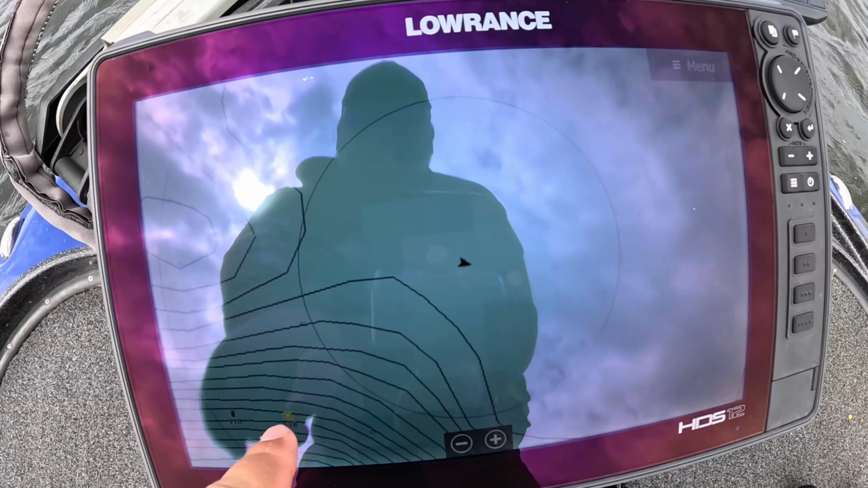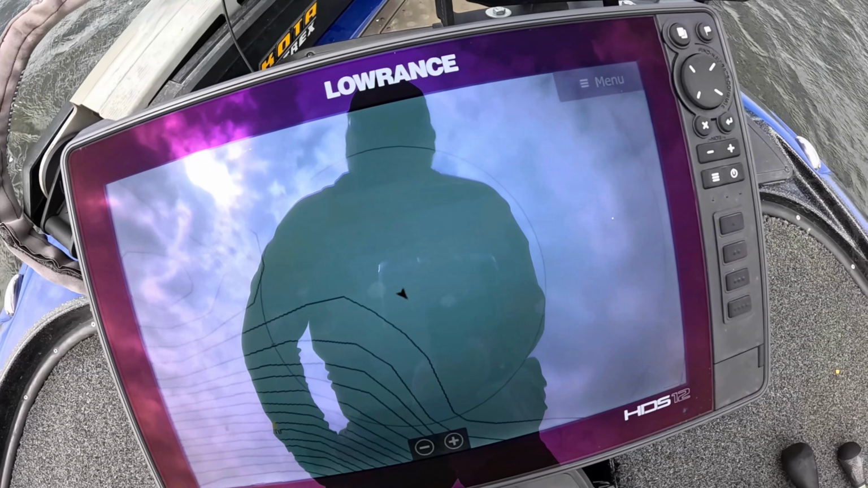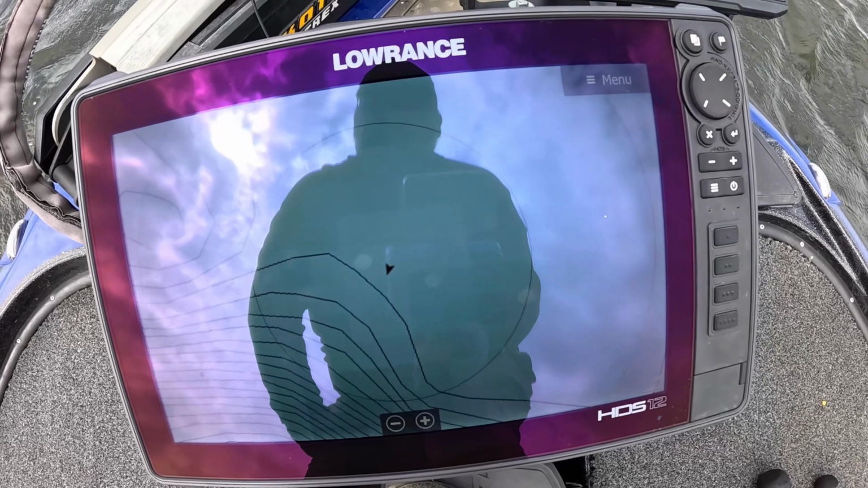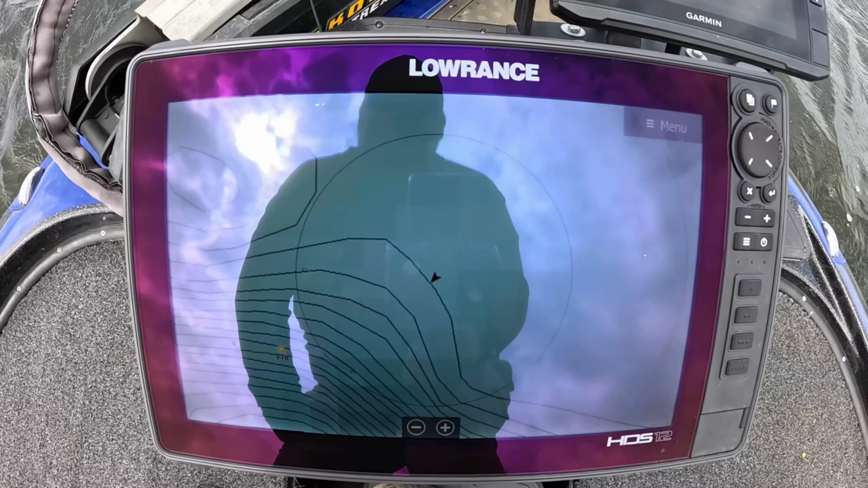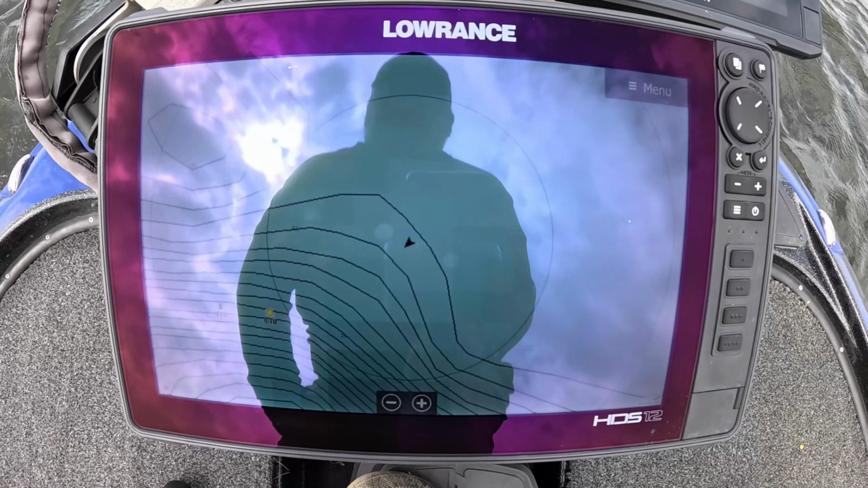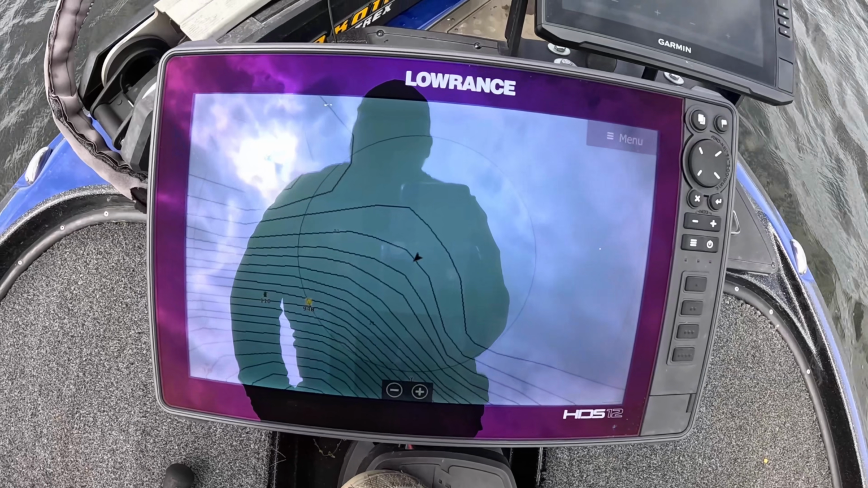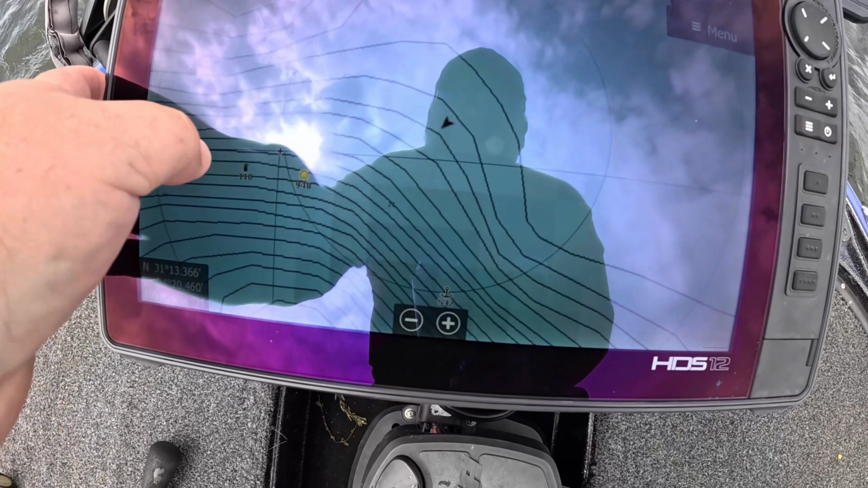We're going to look at the mapping, we're going to find something on the bank, and we're going to line up. Okay, there's our brush pile, there's our boat. We're going to start heading towards the brush pile and get 100 foot from it. Just line the arrow up with your brush pile. All right, right there, we're straight on it. That's 100 foot. Click on that range ring, there you go.